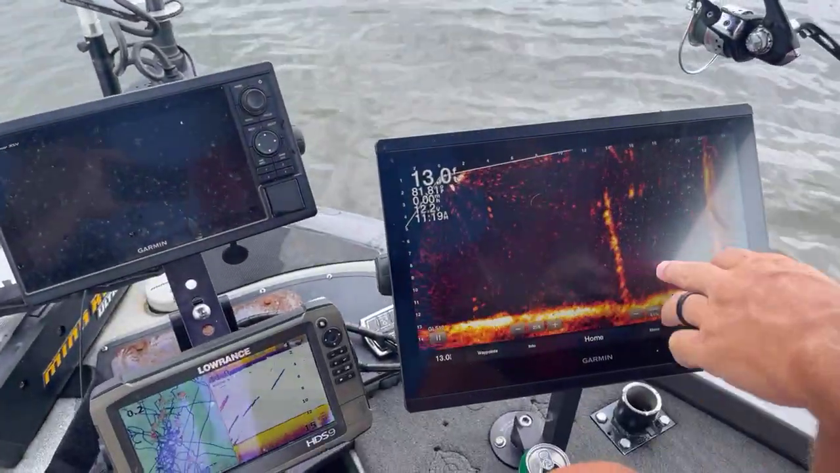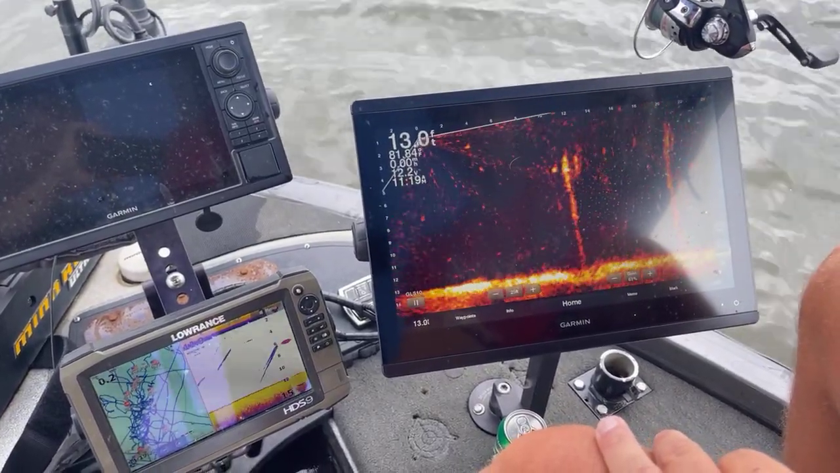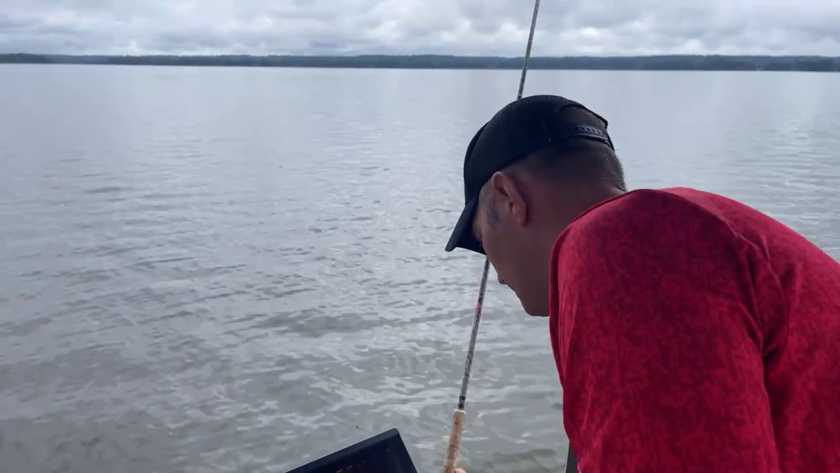I'm not positive that's a fish. There's a bright spot right there. So I wanted to stop and check it out, and I didn't get any reaction, so we'll move on.